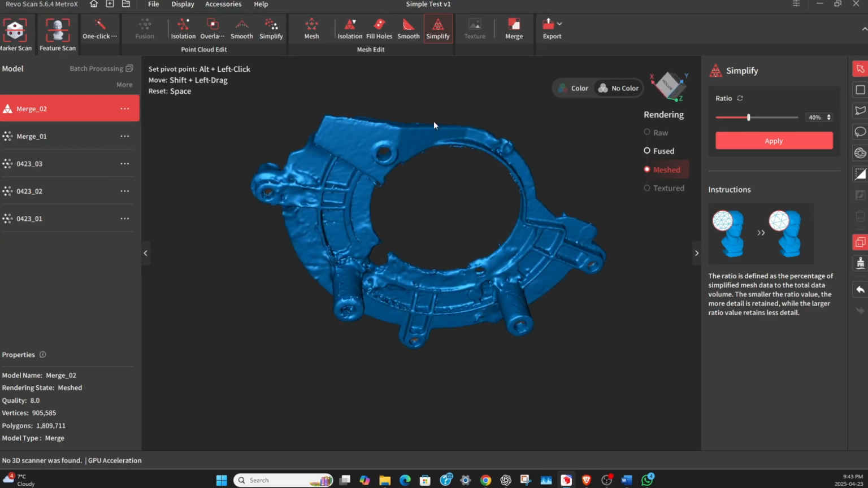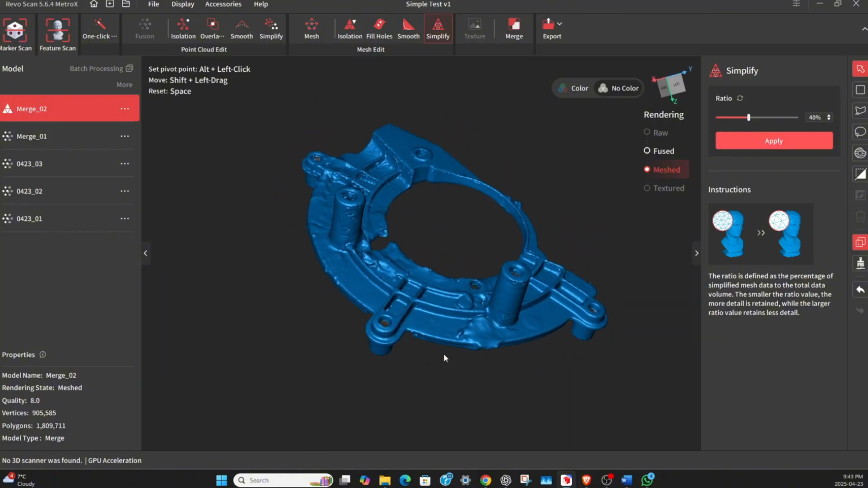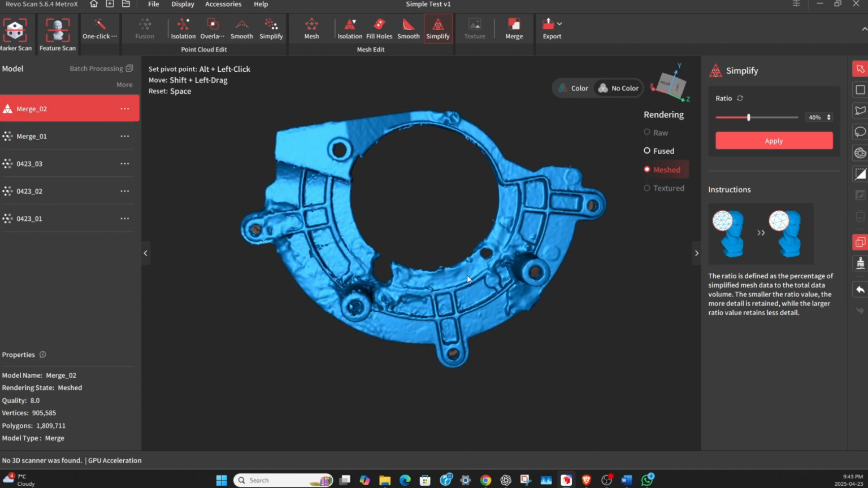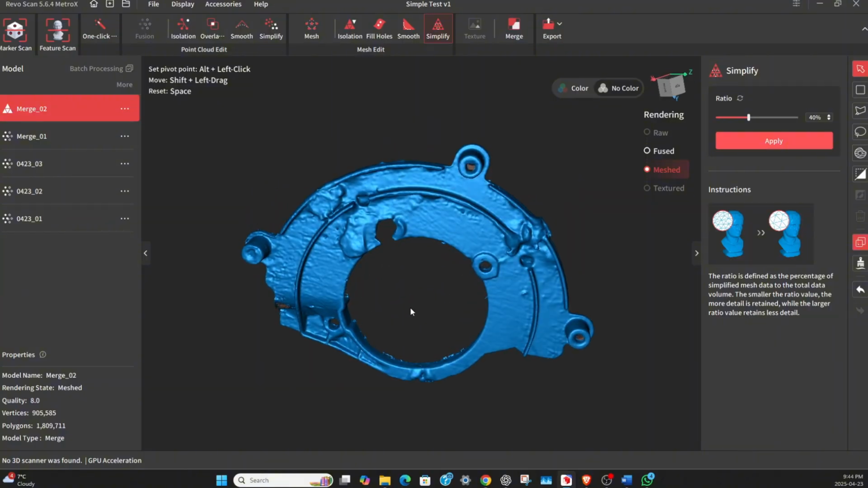That is a finished scan. Now this part is a little bit ugly to begin with, so it's not the scanner's fault for these parts in here. This is how it actually is. It's picked up all the welding marks and all that. But I really don't need that. I just need the basic design so we can just draw it up in Fusion and then we can machine a new part for this.